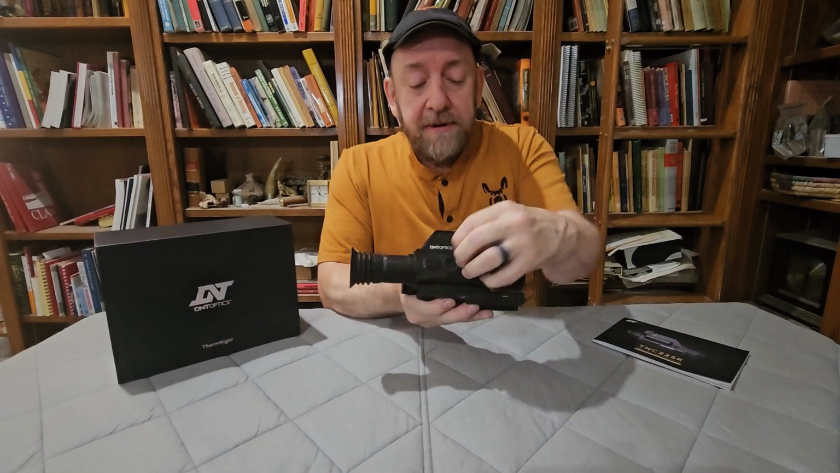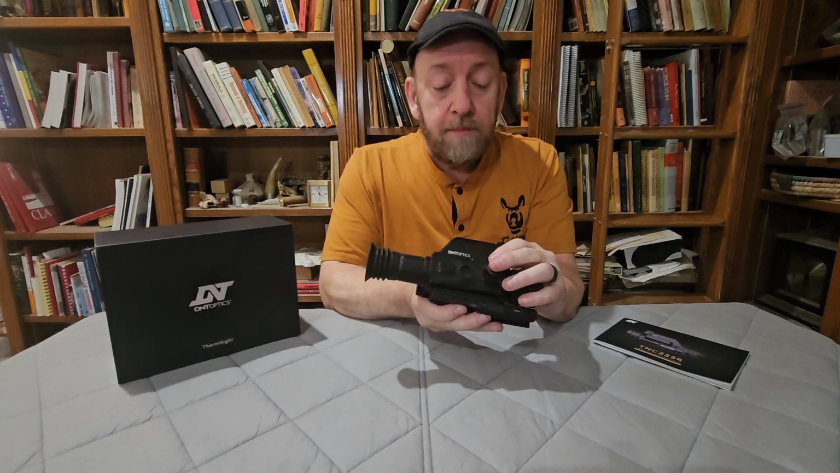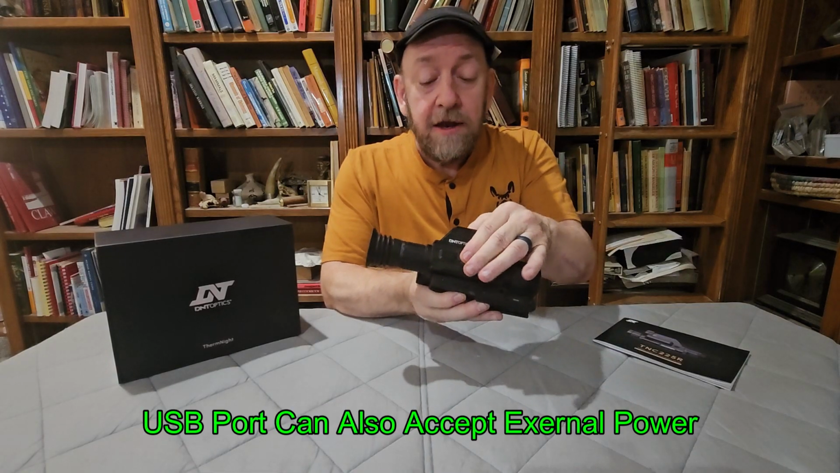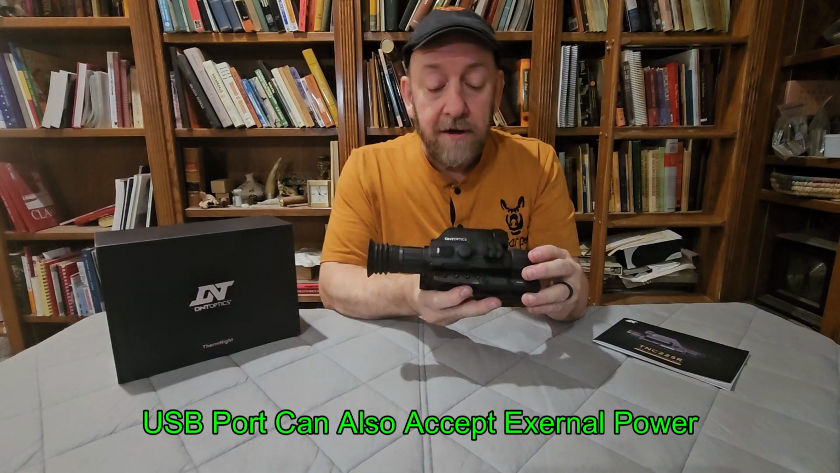You have the USB port on the side. You cannot charge the battery from the USB port, but you can download your videos and pictures from there if you'd like, or you can use the app. I did not spend much time using the app, so I won't comment on that.